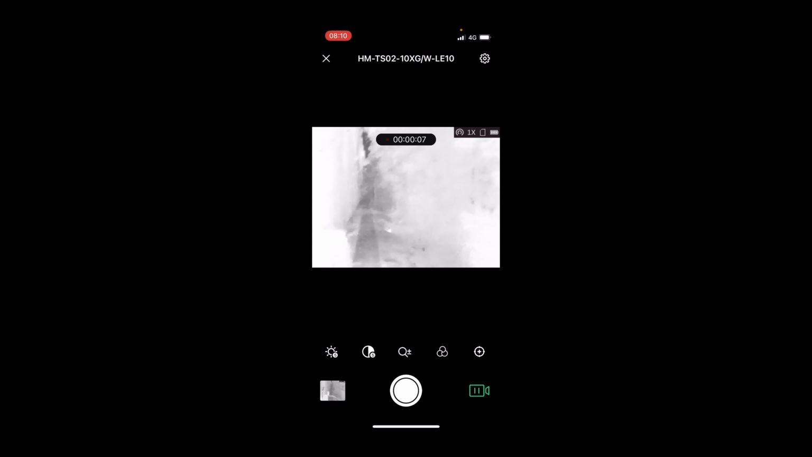What you can also do from the app is I can actually take images, or I can start recording. So as I'm doing a site check, I may need to report this back to the company I'm doing a key holder response for, so I can record this video as I'm walking. There is also, interestingly, a way to do measurement through the app. So through the actual thermal monocular itself, you can do measurement. I don't know how beneficial that'll be for a lot of people, but you can do that.